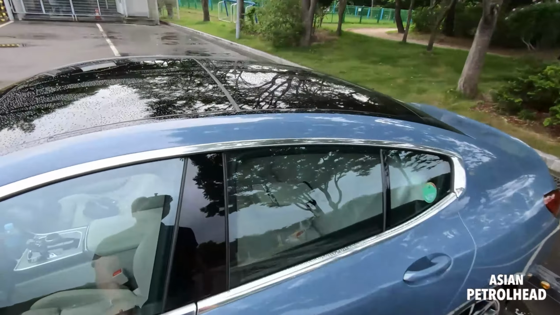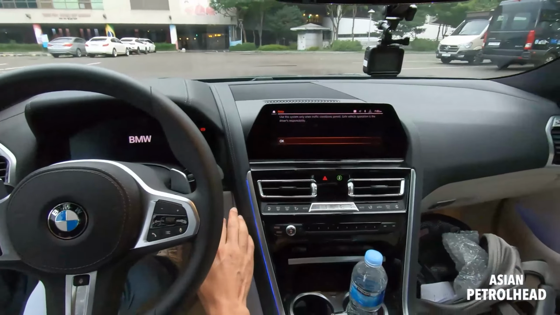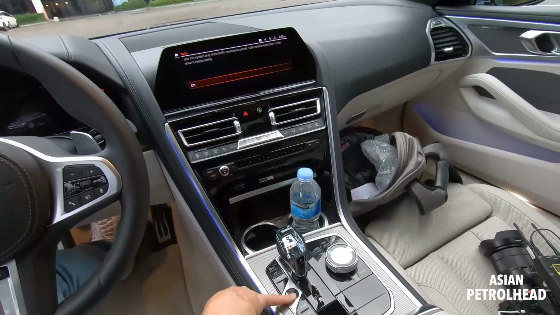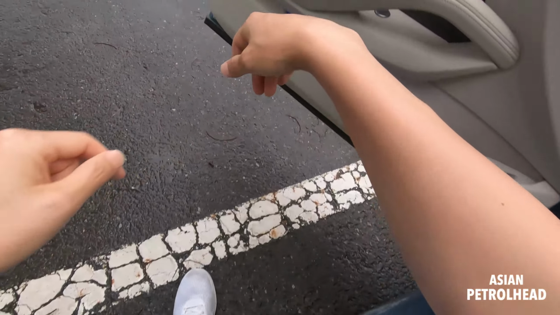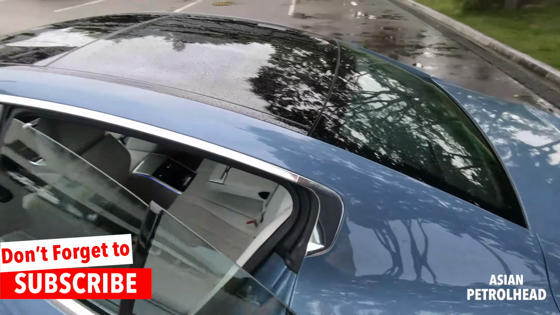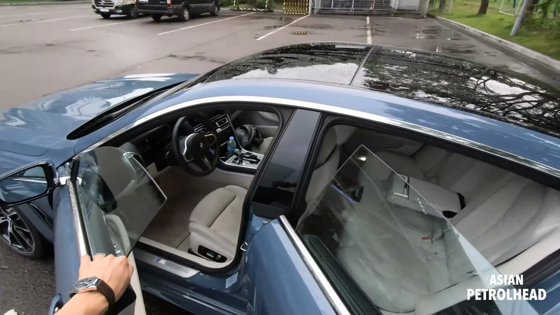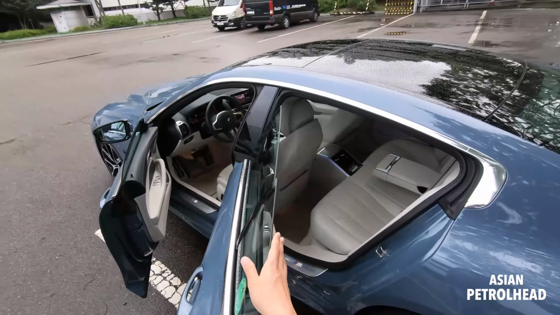So let me just show you the second row seats pretty soon. Let me just turn on the AC so my GoPro doesn't heat up. Okay, it tends to heat up right here. Okay, sounds great. So like I told you, this is a Gran Coupe, so it's got full frameless doors.